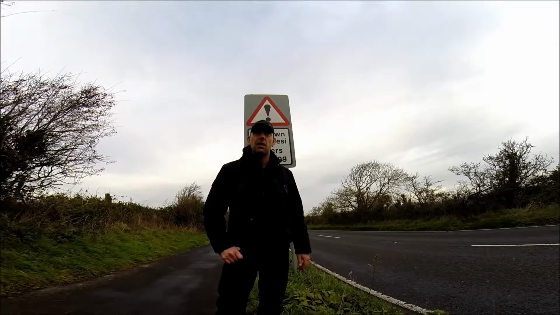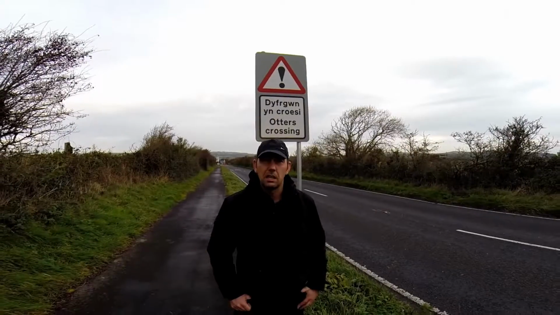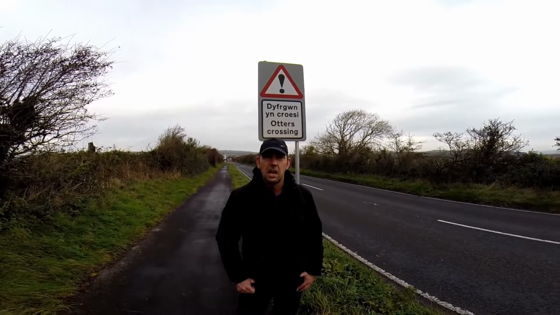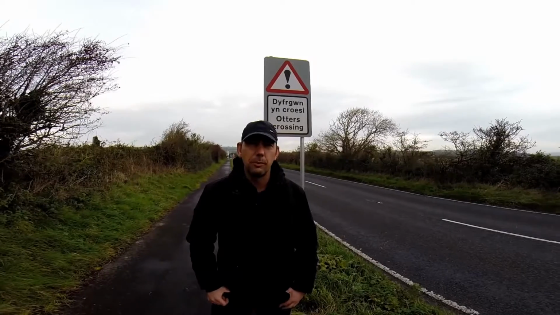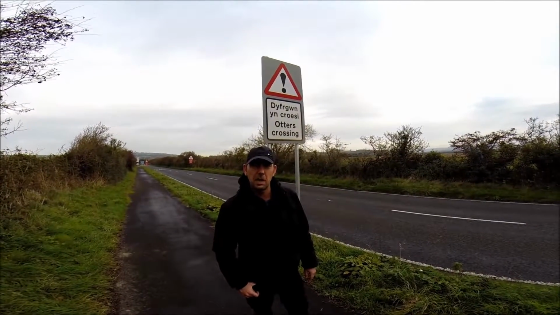It's a good start for the Carmarthenshire area, and hopefully we'll see signs like this across the UK, especially in the winter months as it gets dark, when they're crossing roads in flooded areas and rivers. This is a particular time they actually get hit, and this is a good start. There's another sign we're going to check out and investigate, but this can only be a good thing for otters in the area, to try and get signs in areas where otters have been hit in the past.